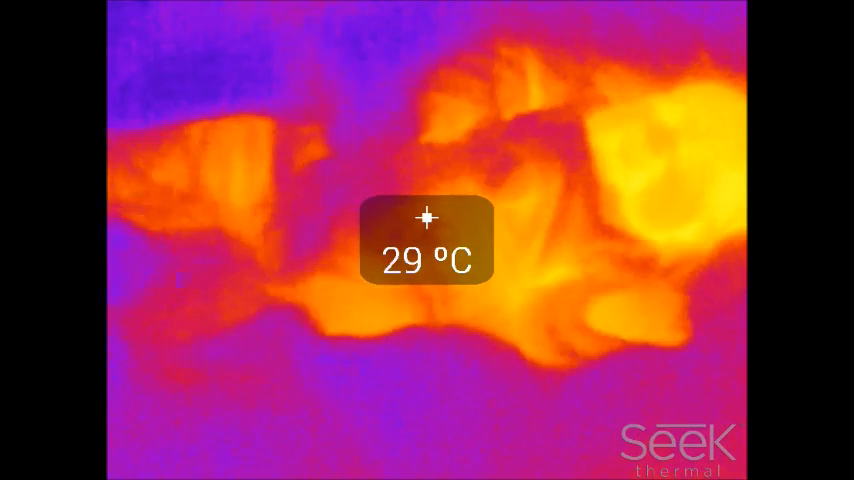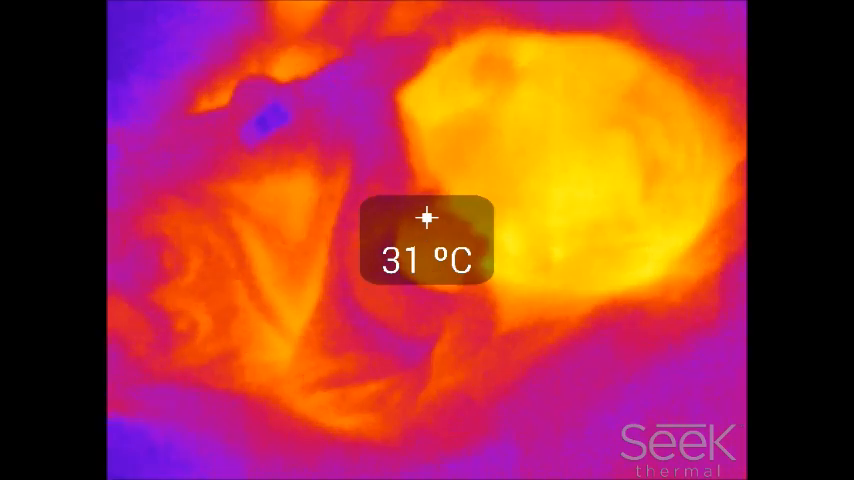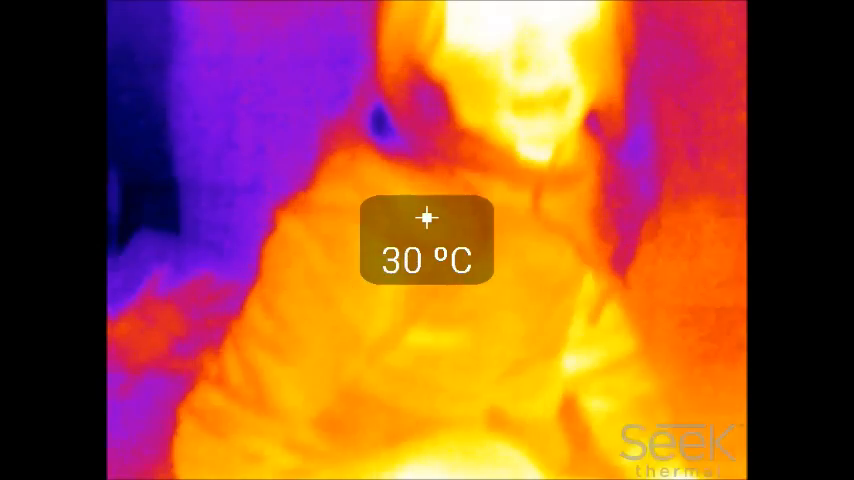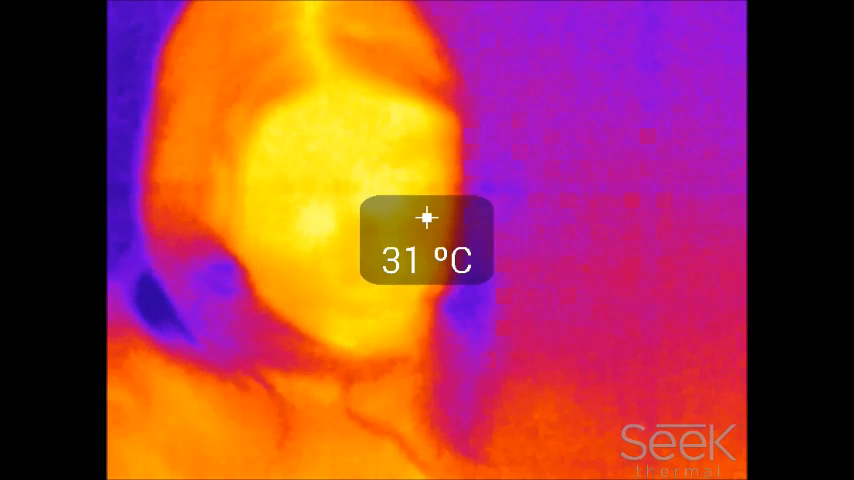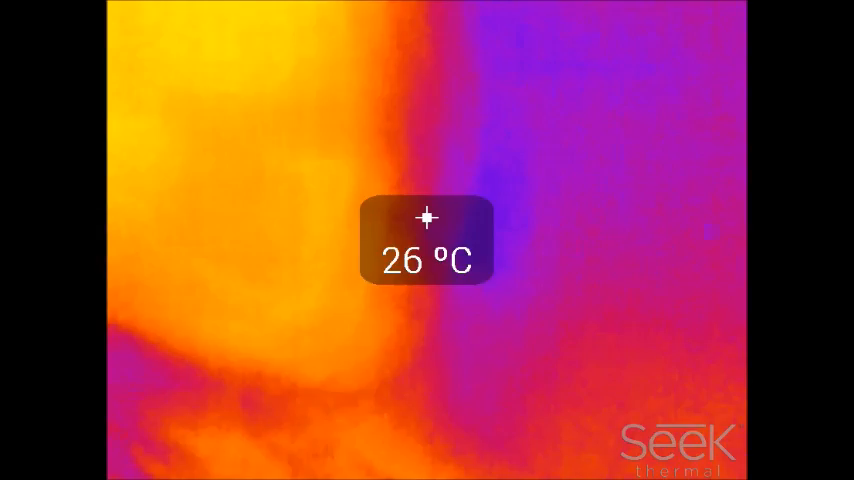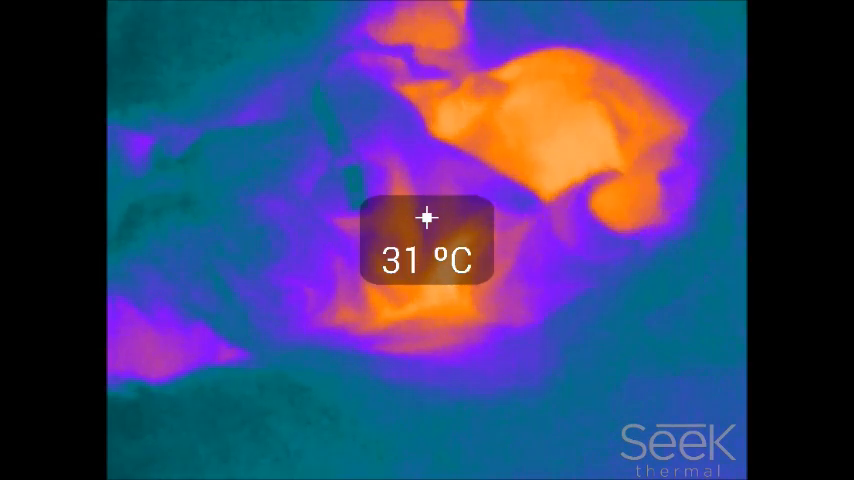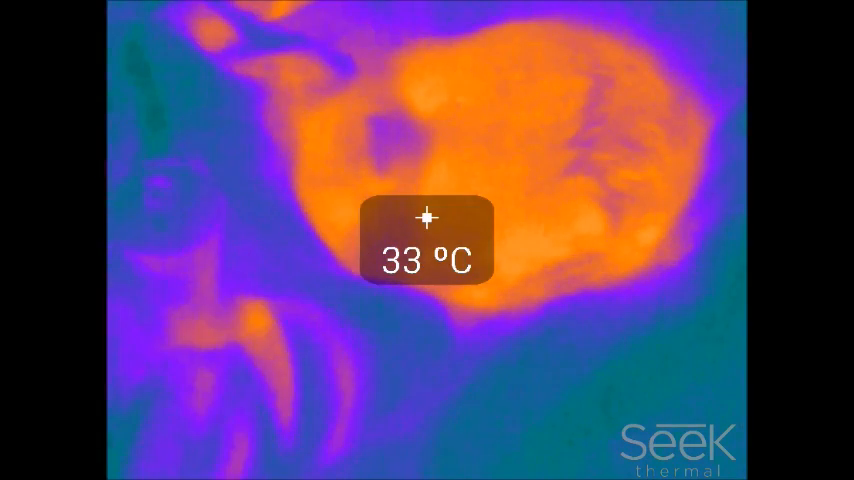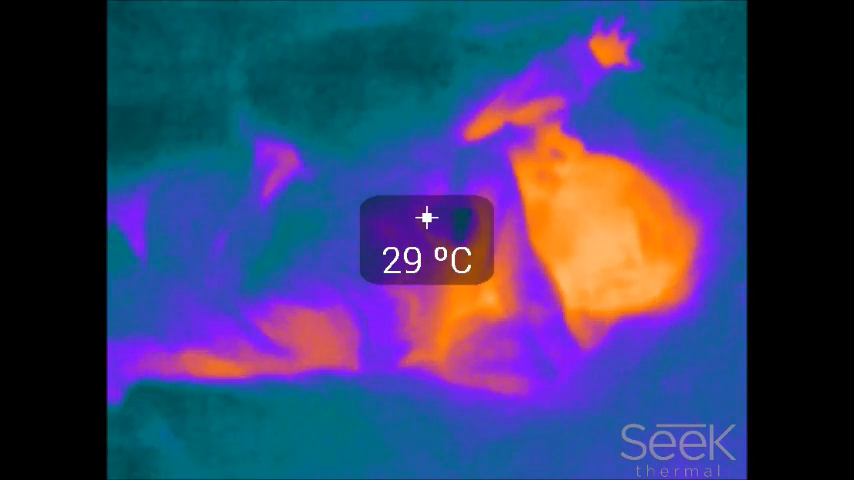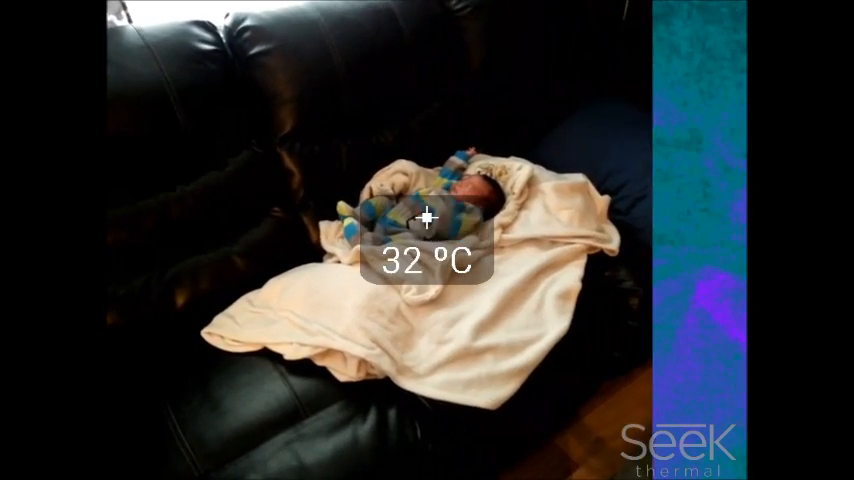And last but not least, this is the, actually this isn't the last one, this is the hot, actually this is the cool filter. So this one really, if you're not good with discerning whites and blacks, it really depends on how good your vision is. Depending on how good your vision is and what your color range is for your eyes, that might determine what filter is going to work best for you. I think this might be a similar filter. There's about 6 or 7 different filter types. Many of them I probably would never use.